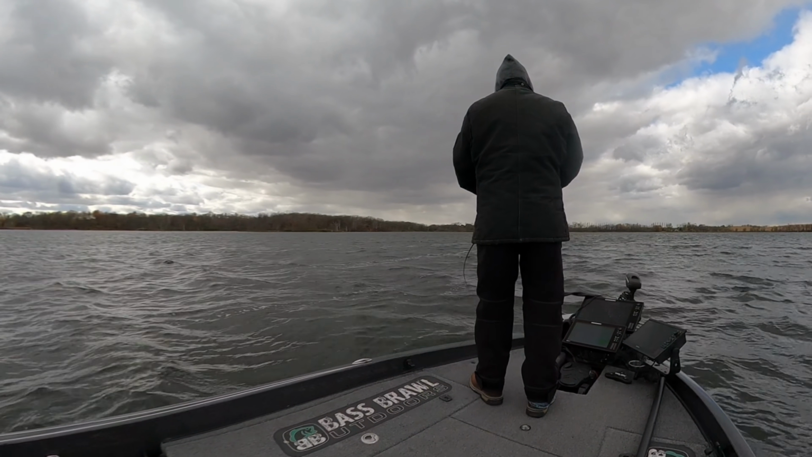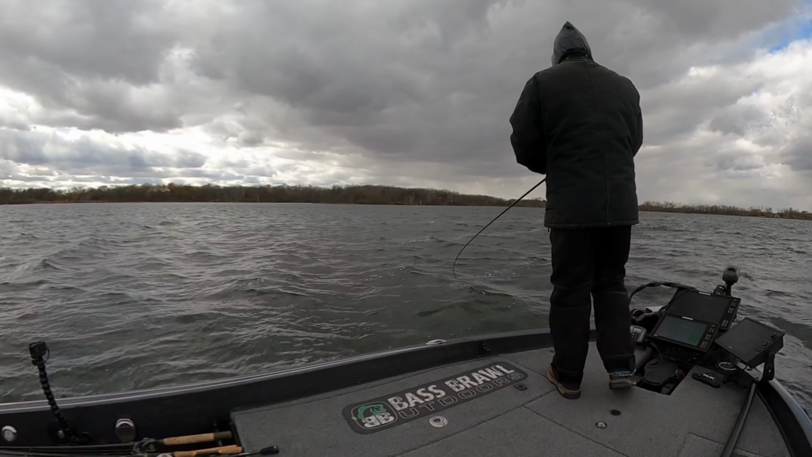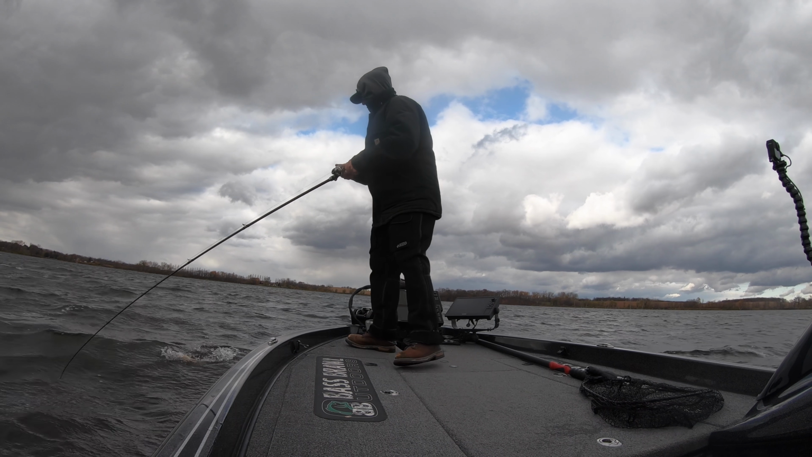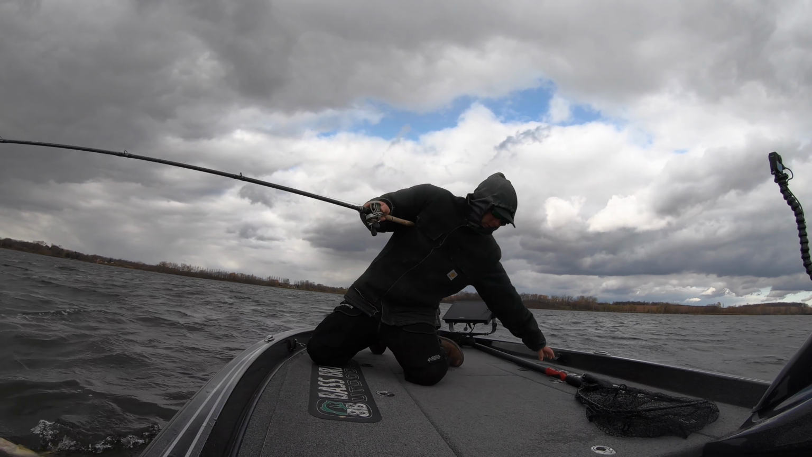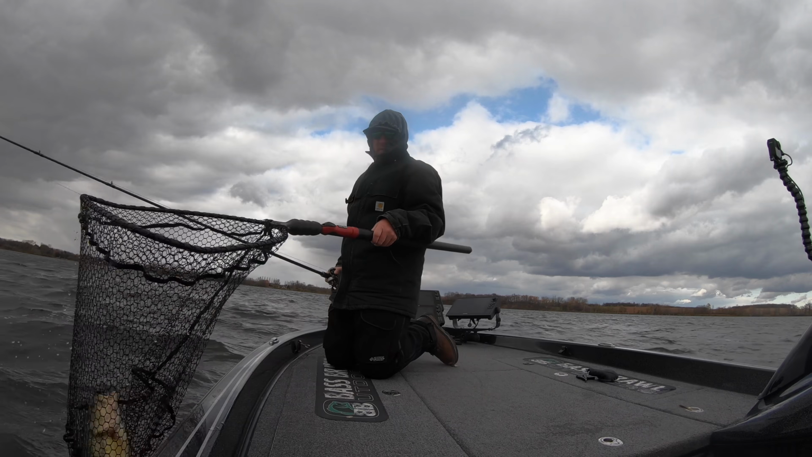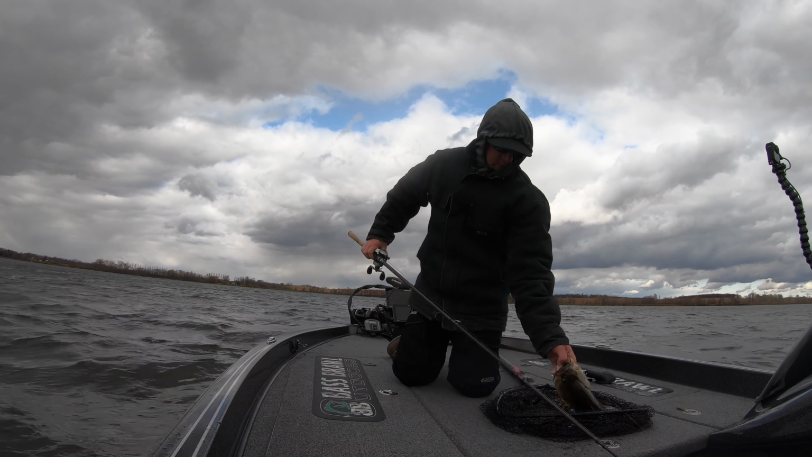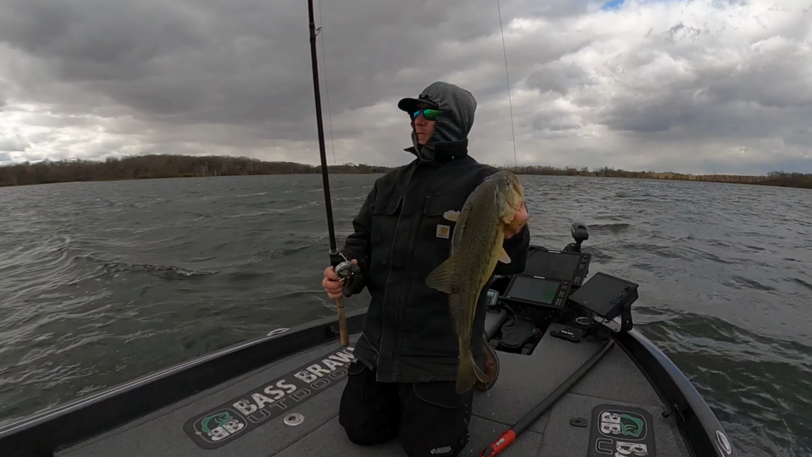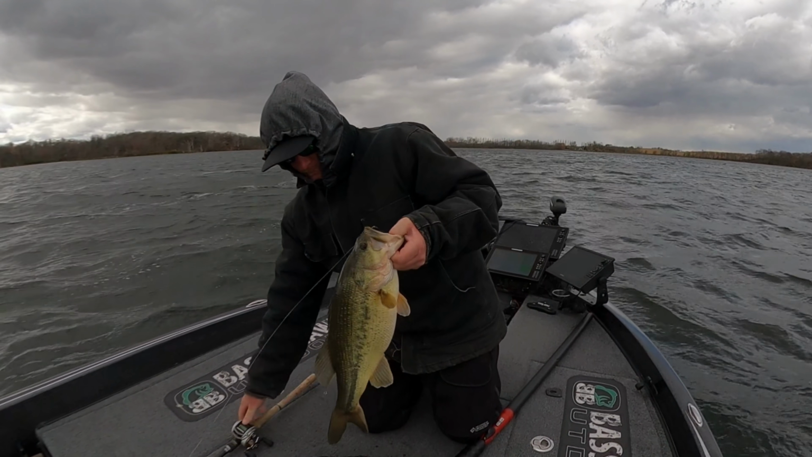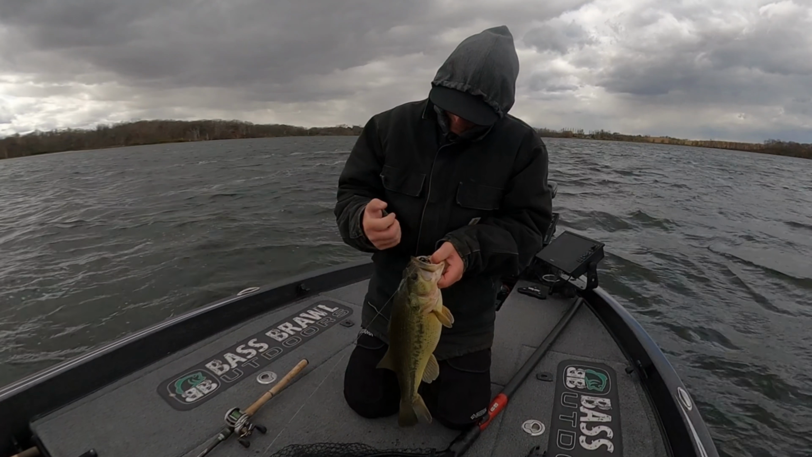It's all tangled up in the wood. They are making me work for them today. Oofta.